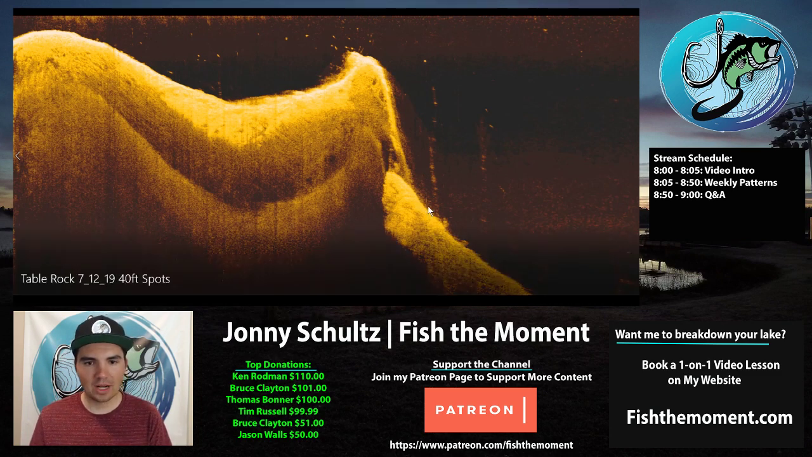Near the river end of Table Rock, some fish are setting up on similar areas, but they don't get as deep because that thermocline isn't as deep. So hopefully that all makes sense.